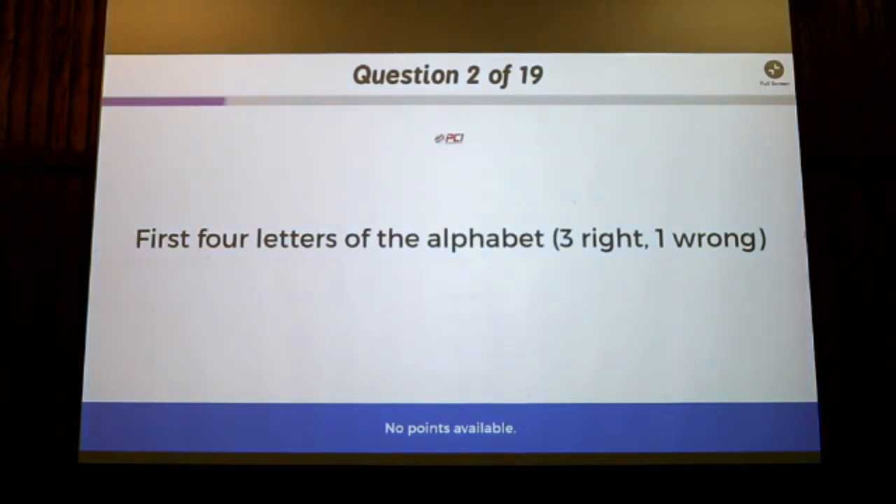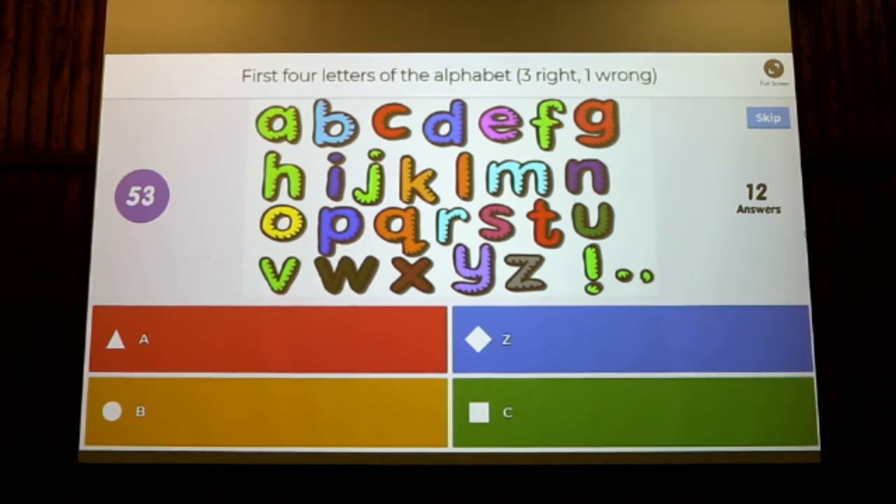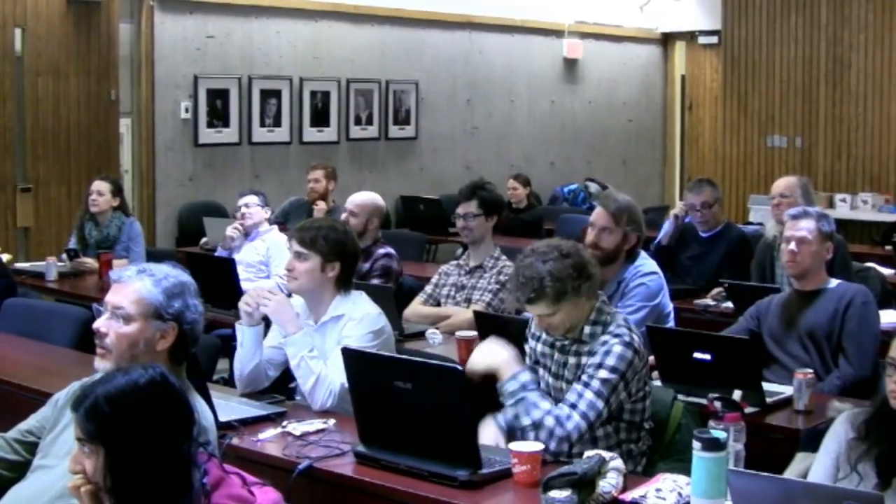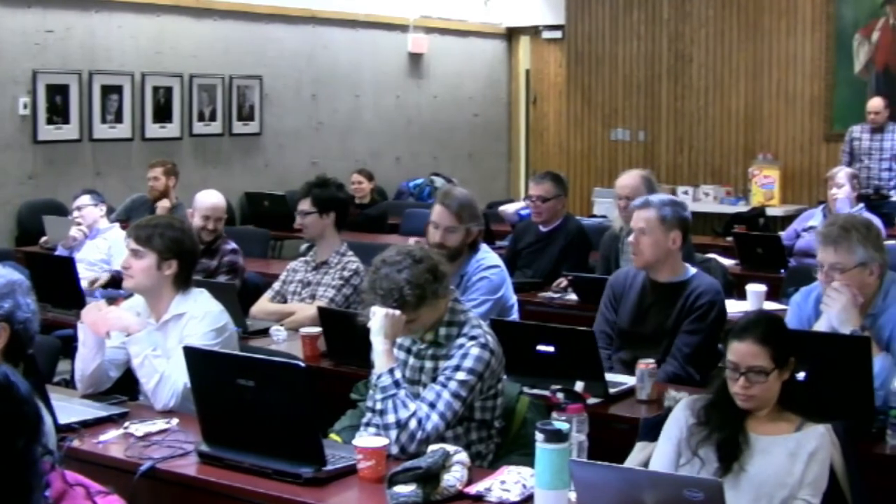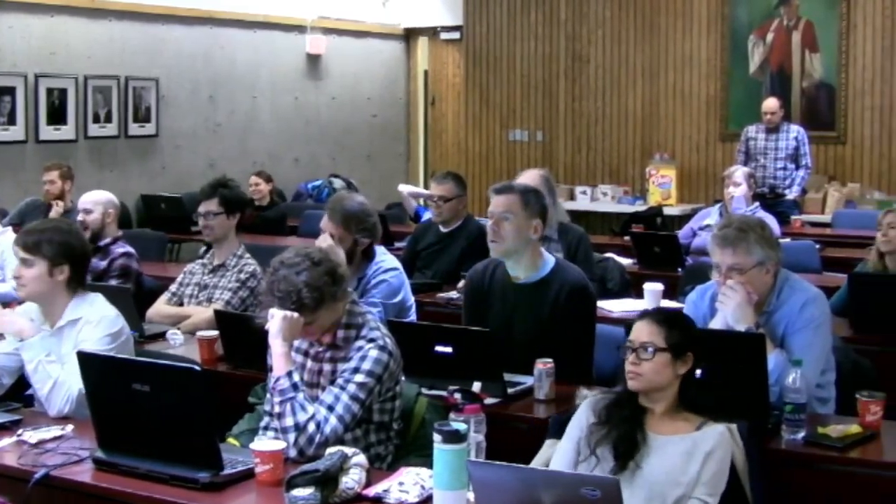So this one, first 4 letters of the alphabet again. 3 of them are right, 1 is wrong. Sometimes there'll be pictures, sometimes there won't be pictures. If you want to see what an incorrect answer looks like, put Z, and you'll see it flash red on your screen. But if you click A, B, or C, then you'll get a green check mark. No points. Again, no points.